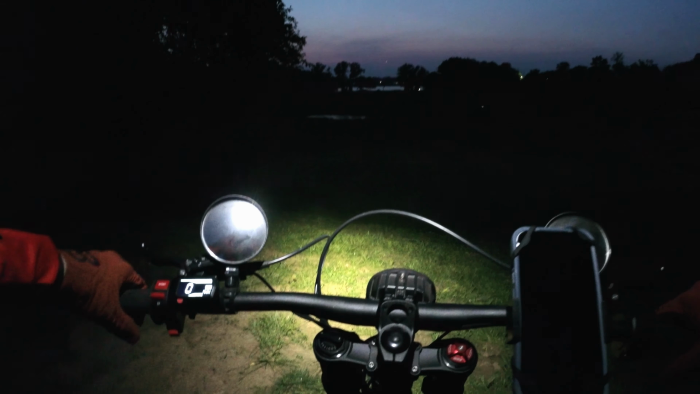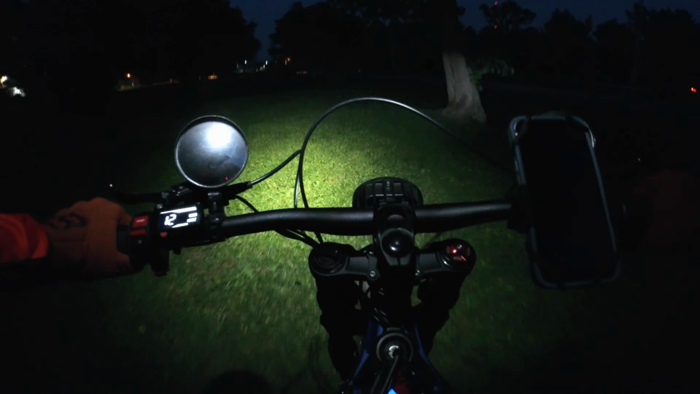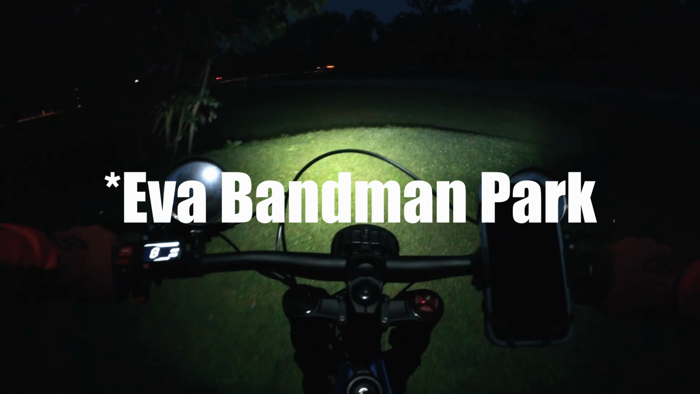Let's see, so up ahead is the Ohio River off in the distance, if it's enough light to see that far away. This is near, I think, the Eva Bandman Cyclocross Park, but